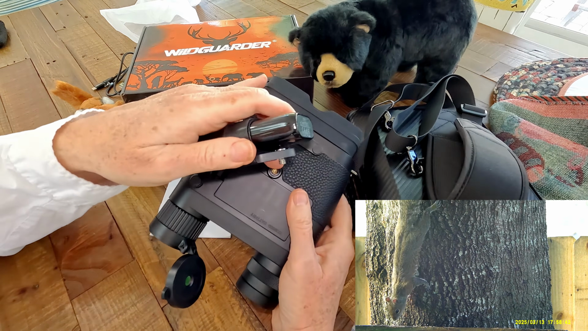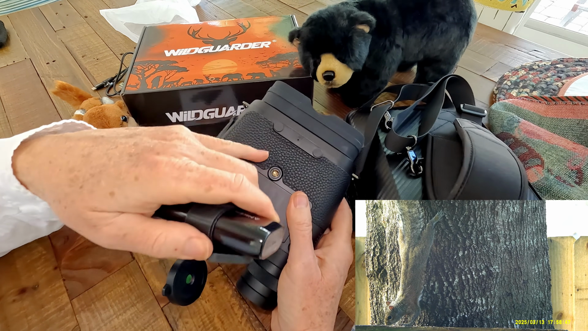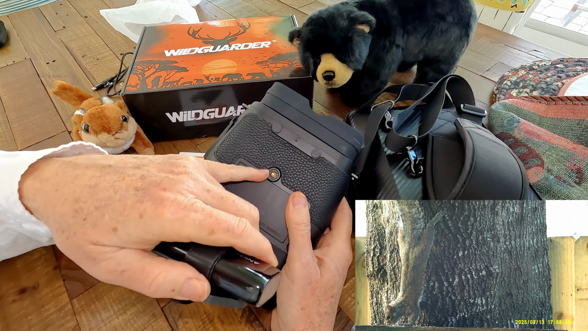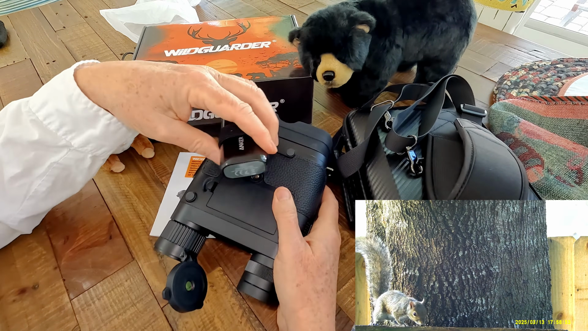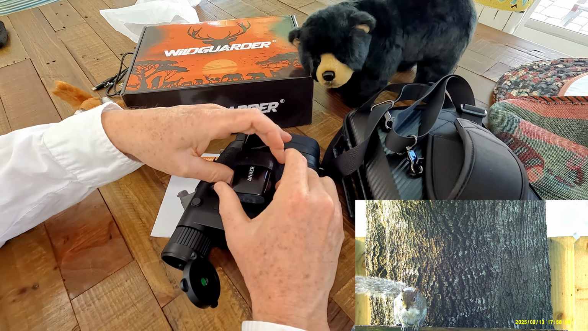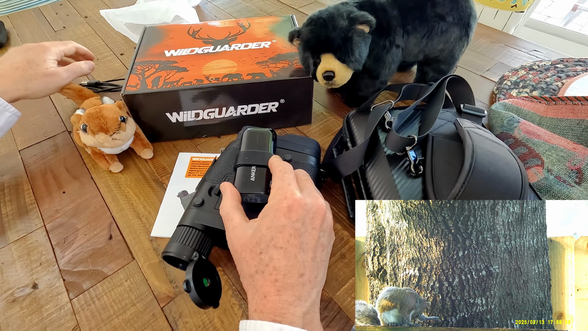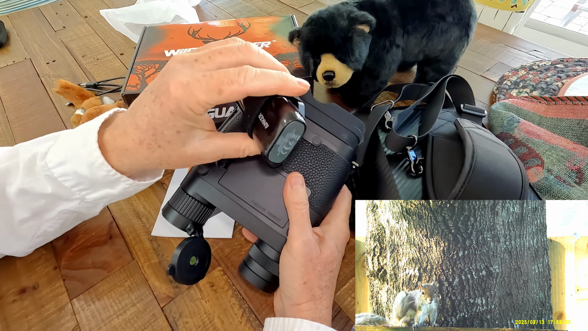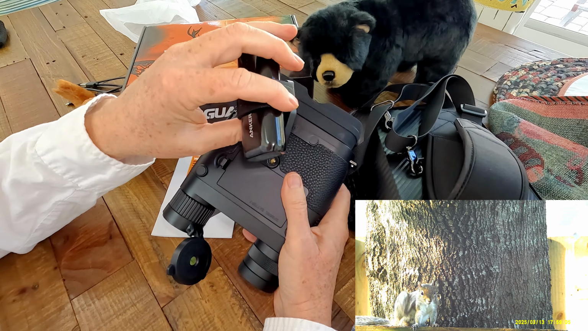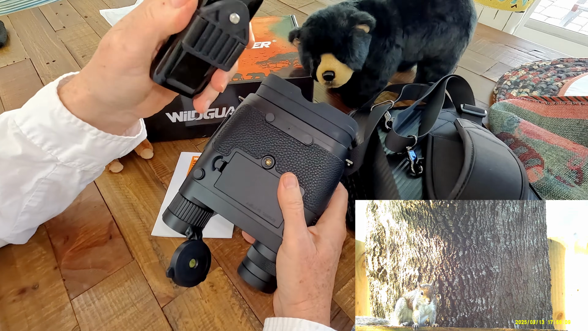And I like to use these on a tripod a lot, especially when I'm watching owls or feeding areas for animals. I'll set them up on a tripod and let them run sometimes for hours, and they will run for hours on one battery charge. So you just put on your USB pack here, and hook it up to the USB-C in, and you can run off the 2 batteries in here, also with the power packs as a backup, or you can use it to charge the batteries.